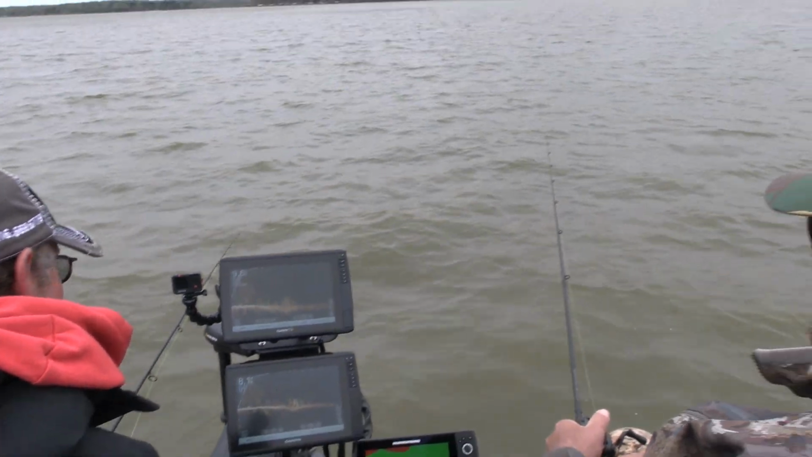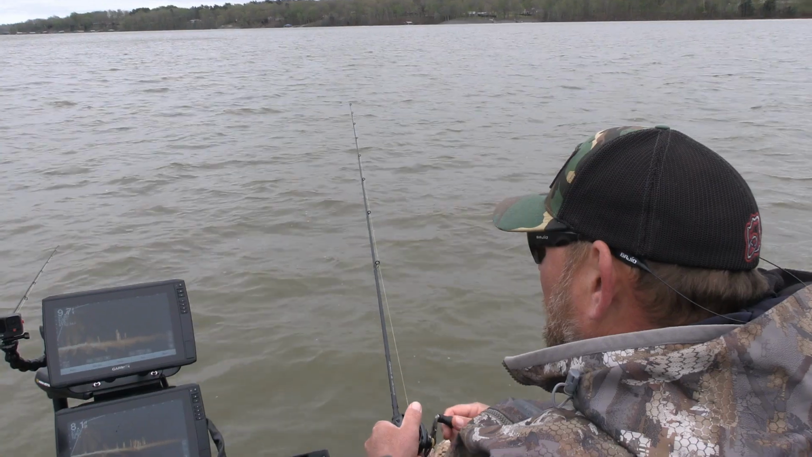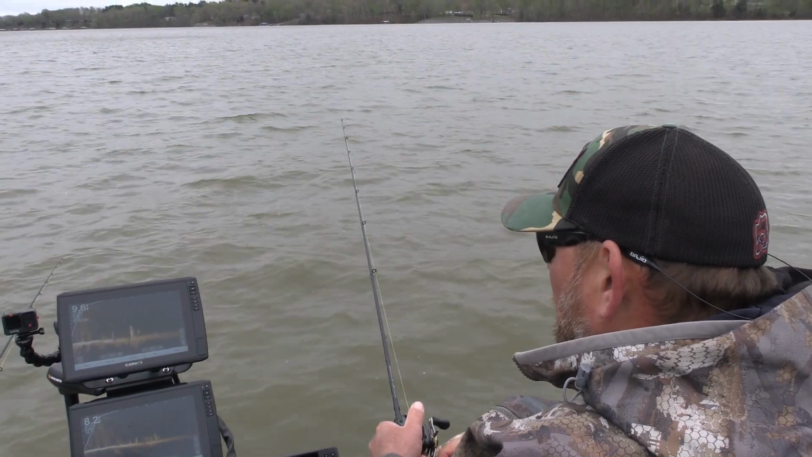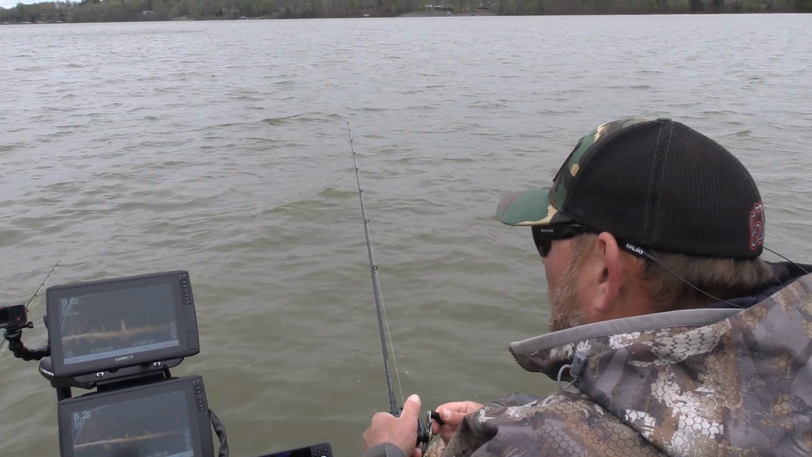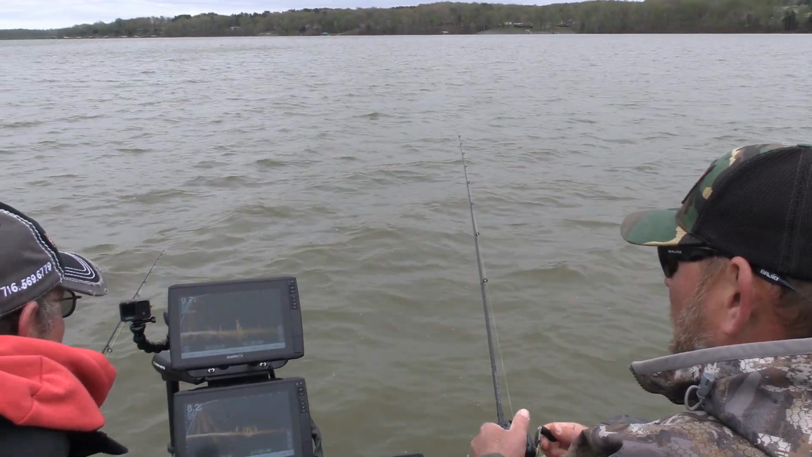As you can see in the lower right hand screen, what we are looking at on the live scope is what they call a stake bed. It's a series of poles stuck in the ground vertically so that the crappie have some structure to swim in and hide in.